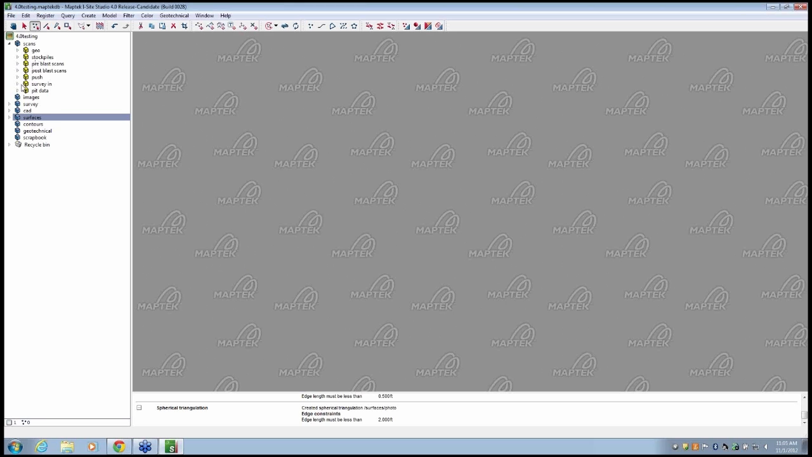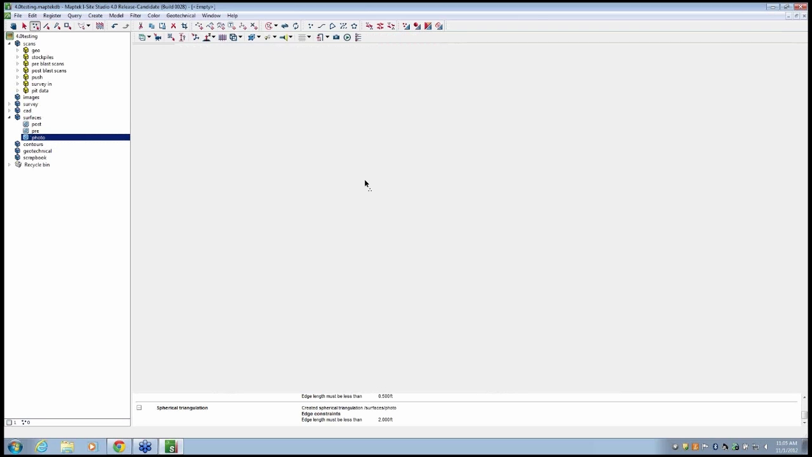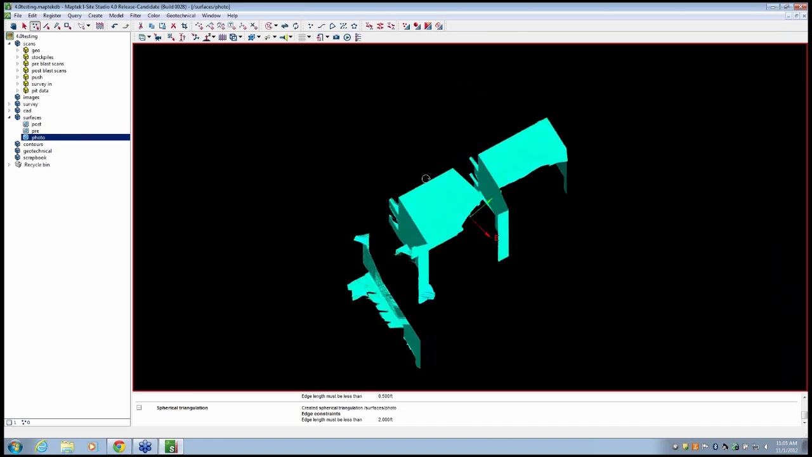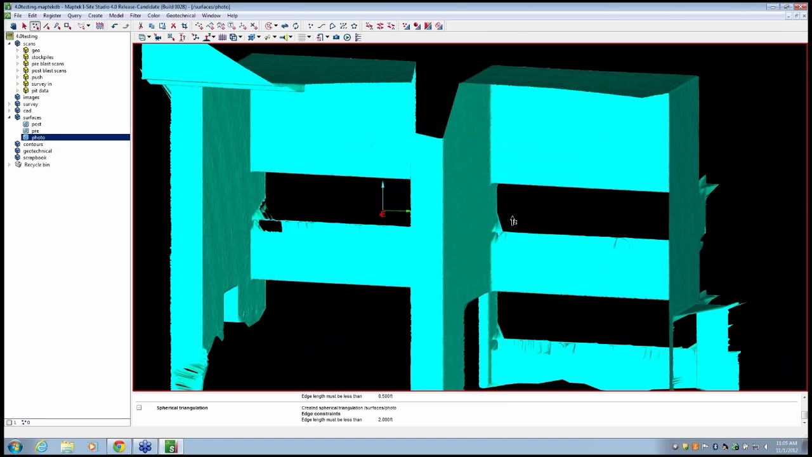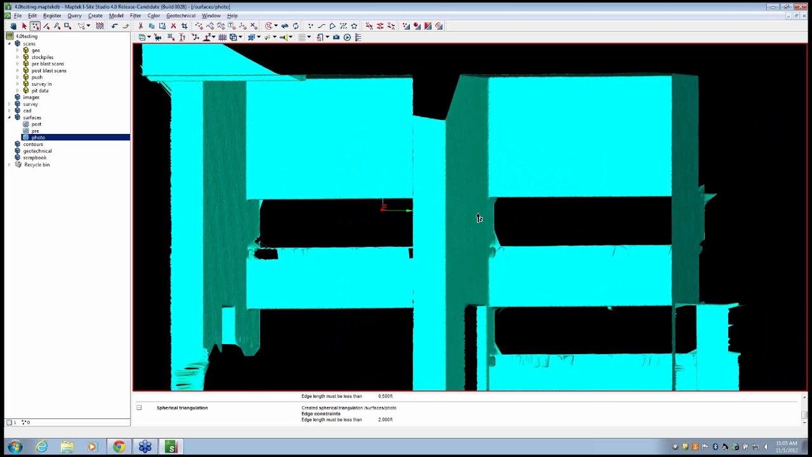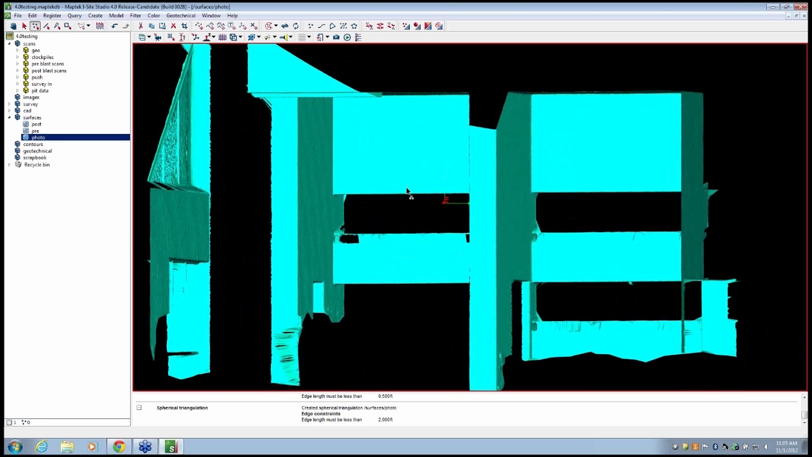Another really cool tool that we've added is the ability to import and register a photo to a surface. So what I've got here is a triangulation of a scan taken just outside of our office here in Denver, and this is of the building itself. Now we turned the photo off just to show you that we're not using the actual photo inside the scanner itself.